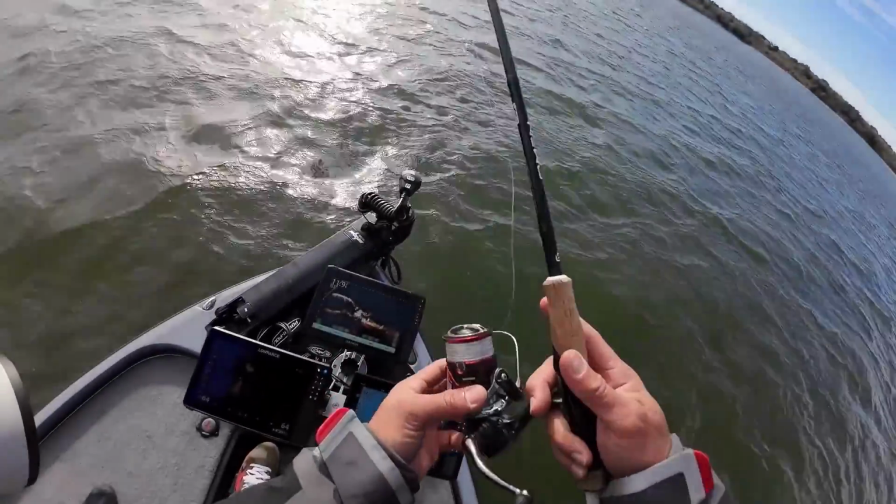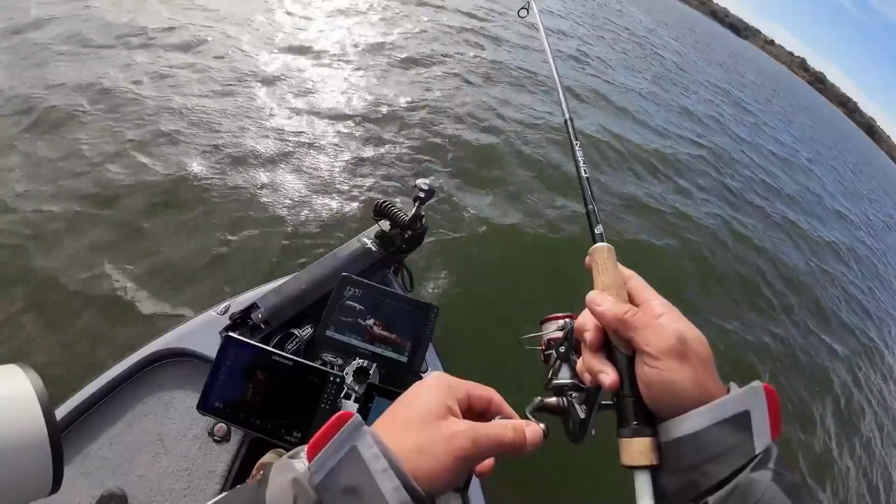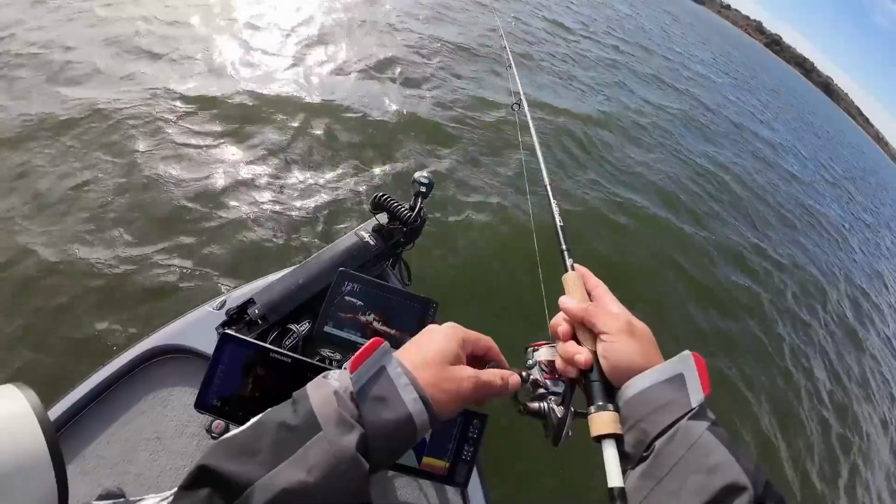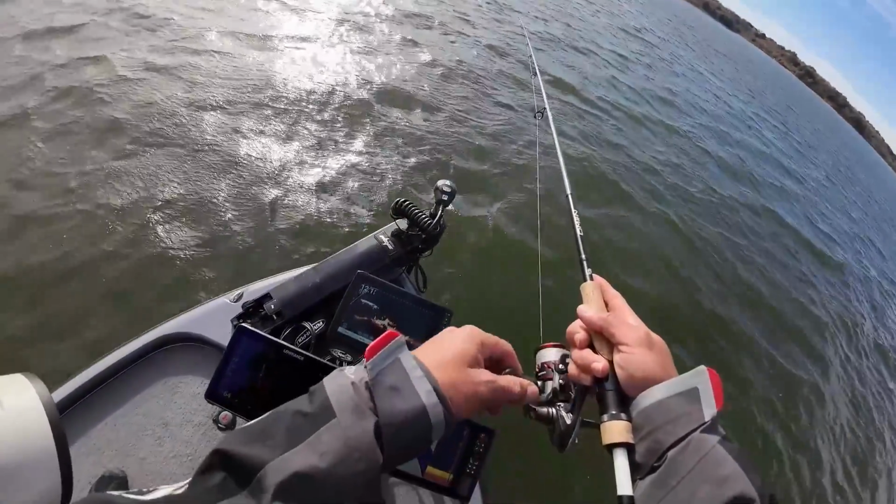Also, it's worth mentioning that you should always set your boat up downwind. That way you've got ultimate control when it comes to forward-facing sonar. If you're going with the wind or if you're cross-winded, then you simply don't have the accuracy as you would if you're facing directly upwind.